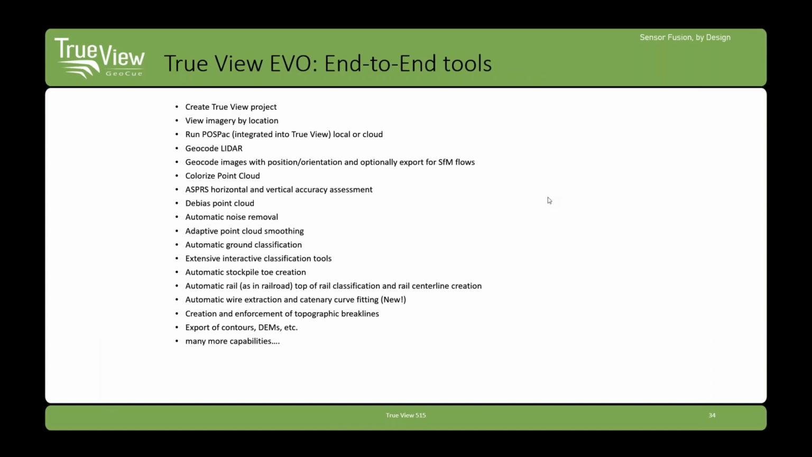TrueView Evo, the software that comes with the sensor, is a very rich environment that of course includes all of the post-processing that's necessary to go from a TrueView imaging system into a colorized point cloud, but we also have quite a few tools beyond that, such as automatic ground classification. We have accuracy measurement tools that are ASPRS compliant and will generate accuracy reports if you need to deliver those with your data, all the way to automatic rail, automatic wire extraction.